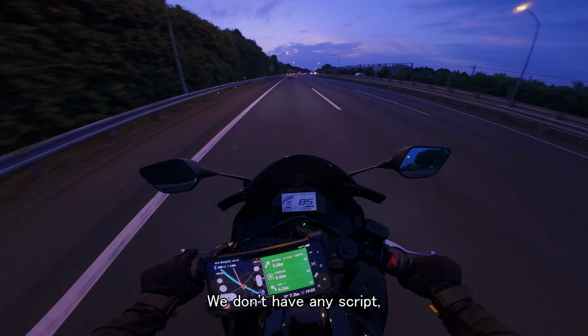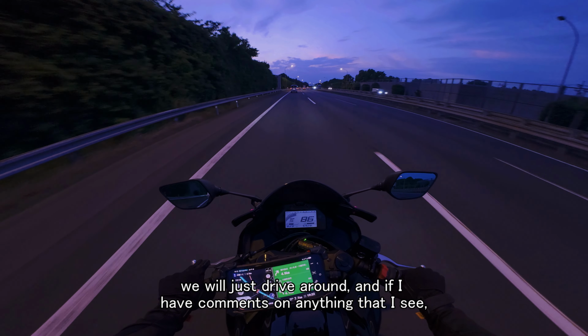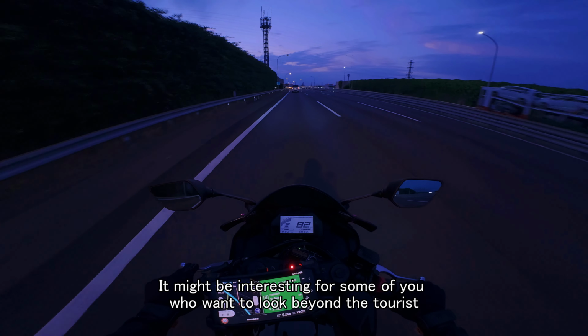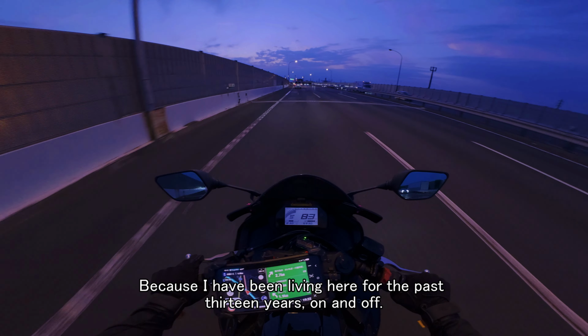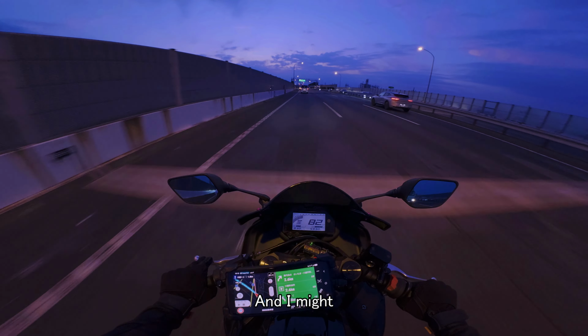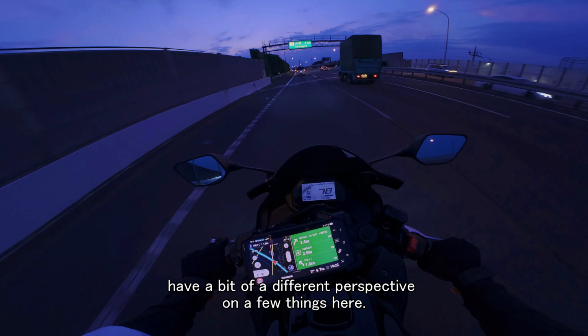We don't have any script, we will just drive around, and if I have comments on anything that I see, then I will comment on that. It might be interesting for some of you who want to look beyond the tourist-only perspective, because I have been living here for the past 13 years on and off, and I might have a bit of a different perspective on a few things here.